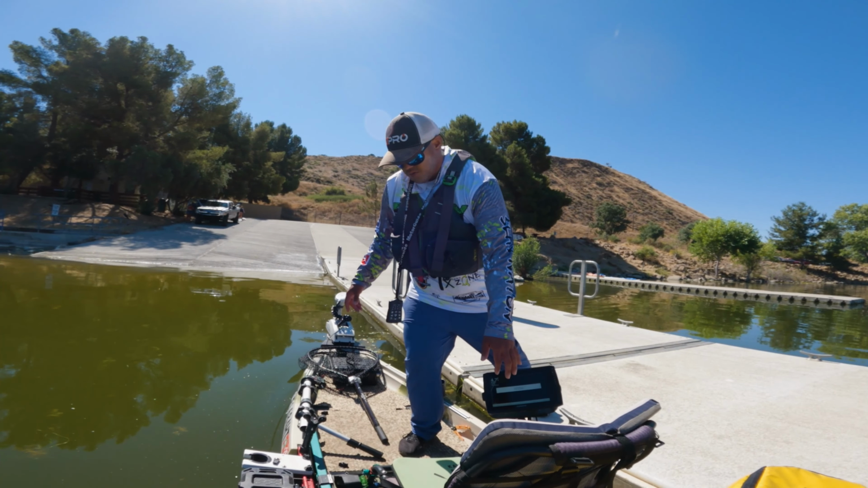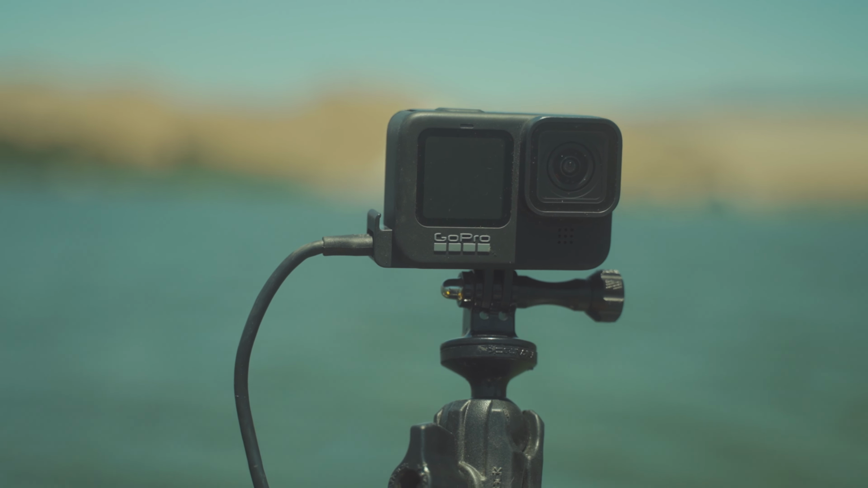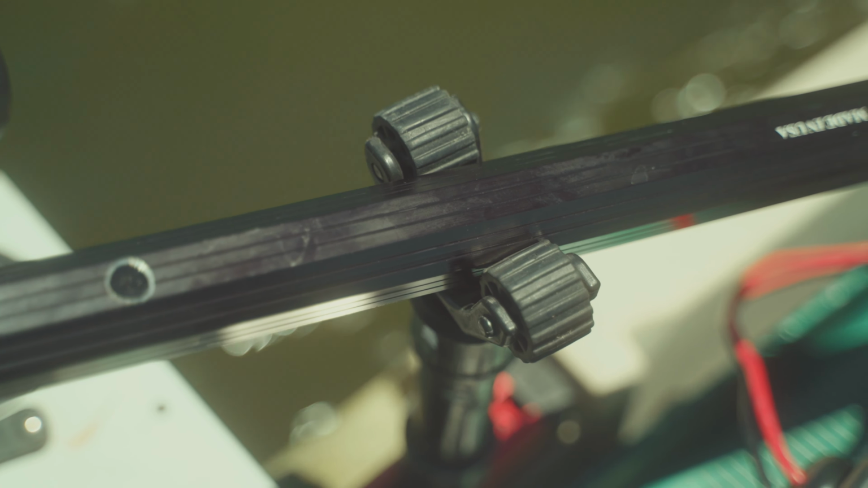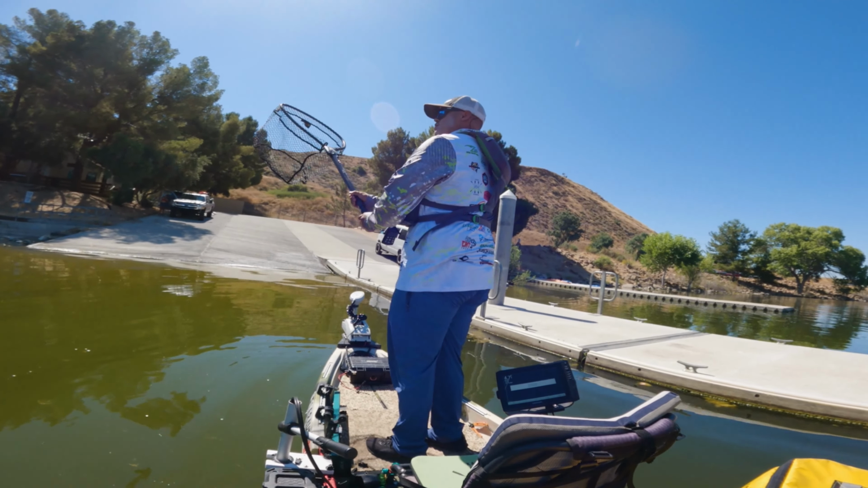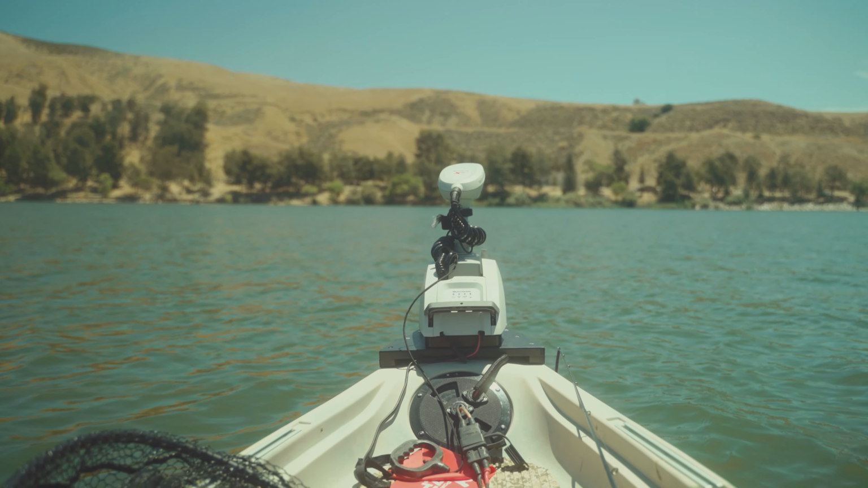All right, back on the water, guys. On the kayak, doing our thing, trying to figure out these bigger bass. But yeah, let's try to get it done today. Got a new net right here to get used to. Should be more than adequate.